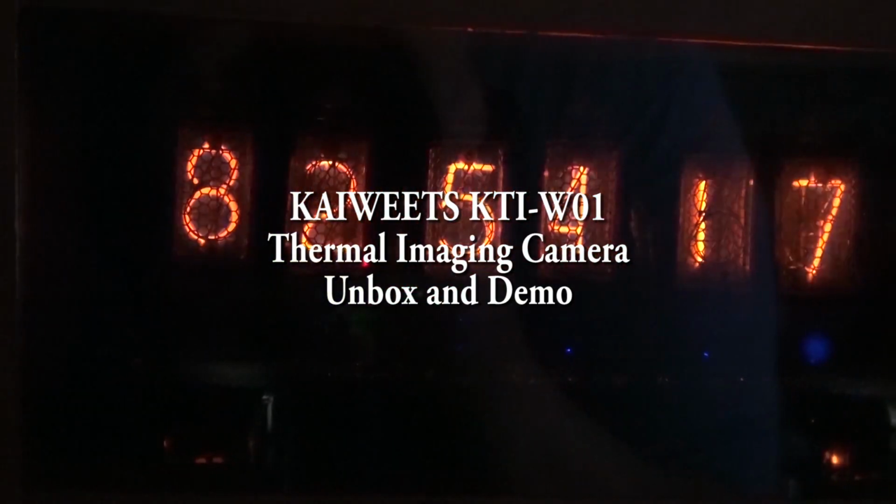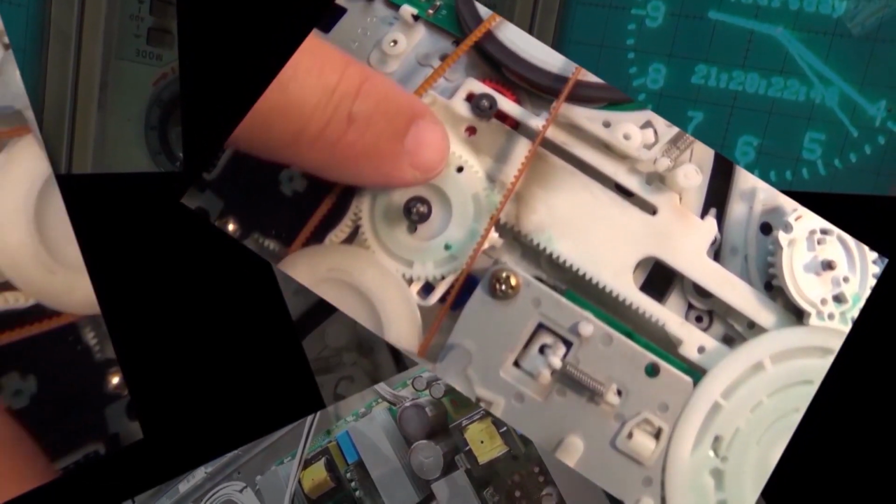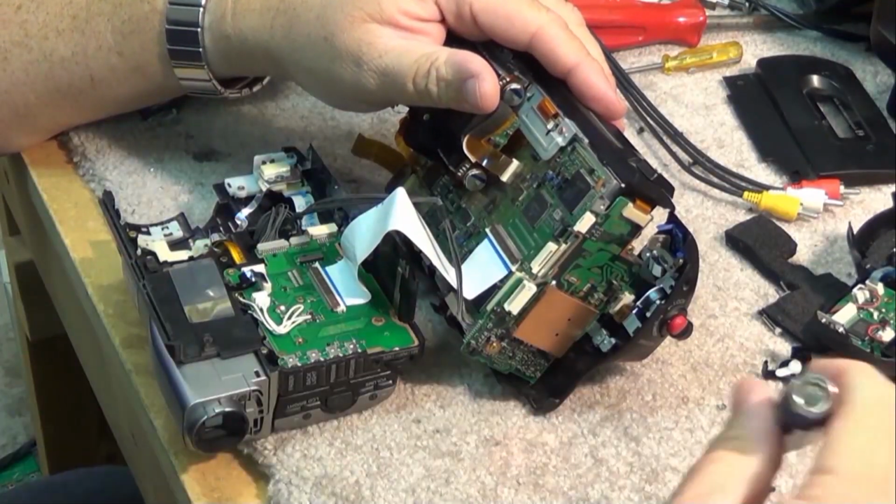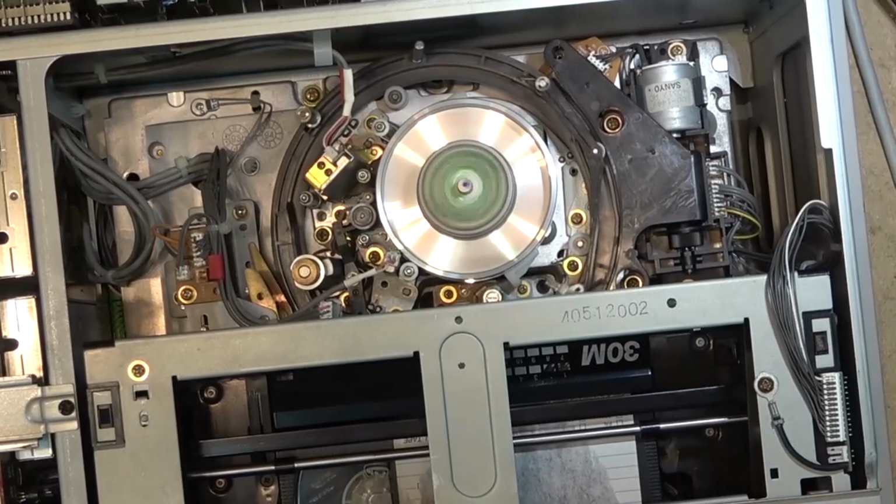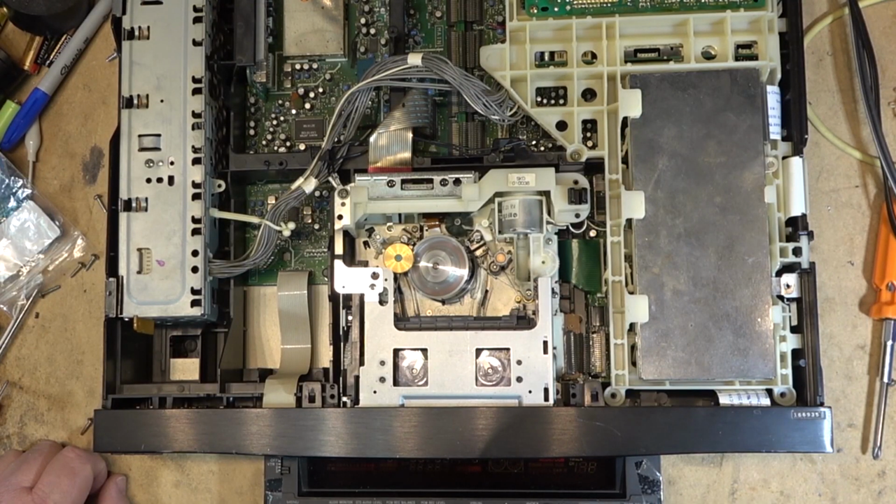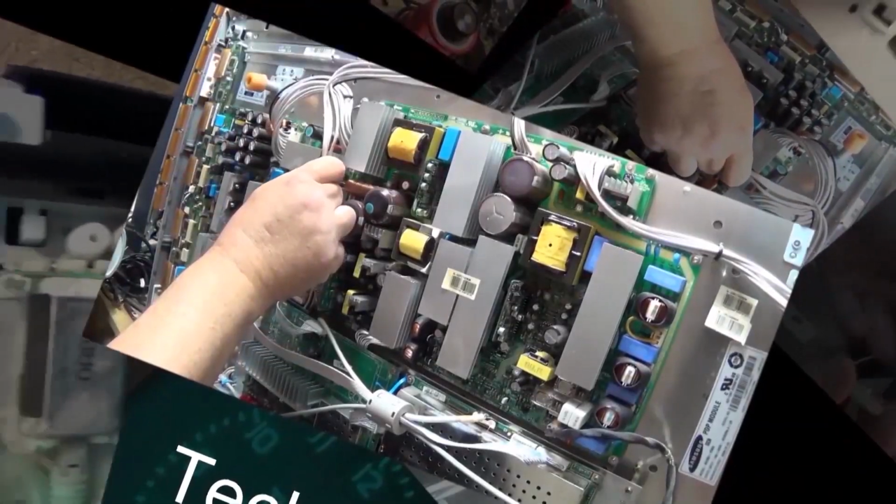Today we're going to look at the new KAIWEETS KTI-W01 thermal imaging camera. This is a standalone one-piece solution. It does not require a smartphone like some of the other ones. I think it's got some great features on here. I'm going to unbox it, show it off, show you what it can do. And I think you'll agree that this one has a lot more features than any of the other cameras I've reviewed in the last couple of years. Let's check this one out.